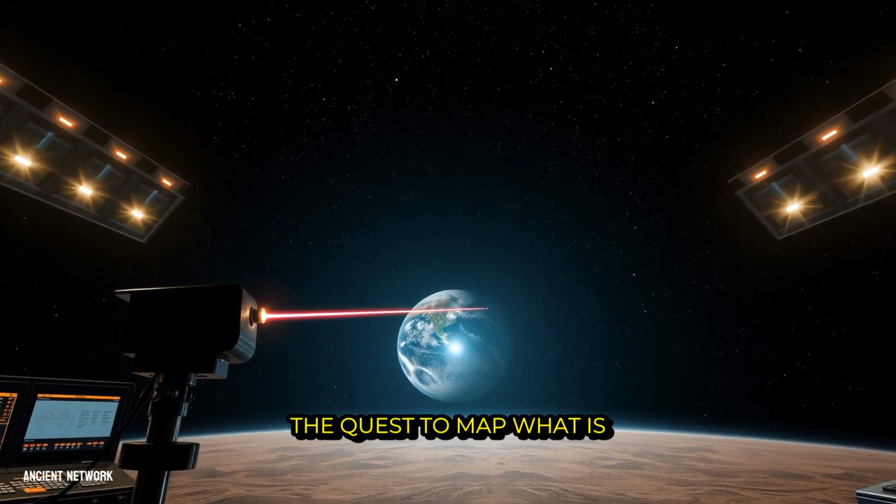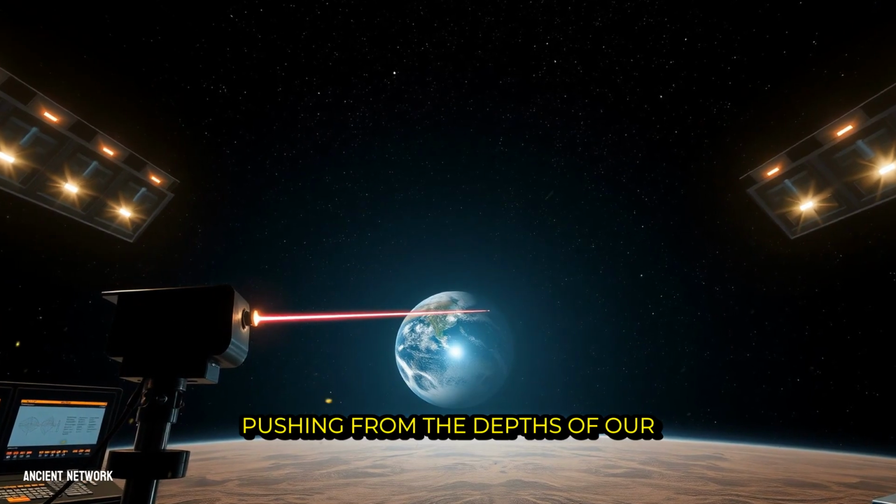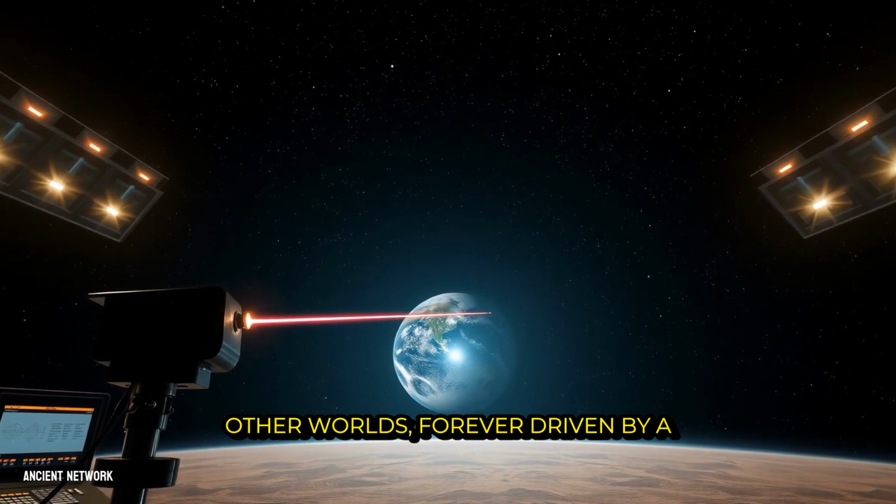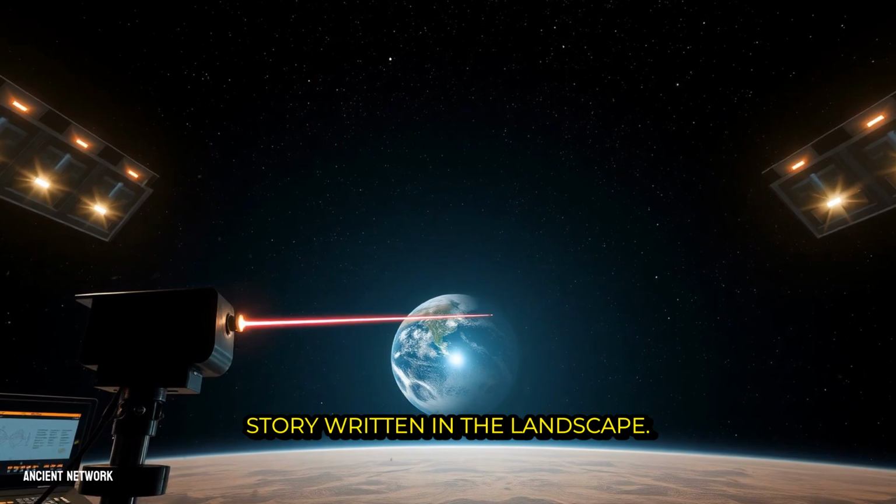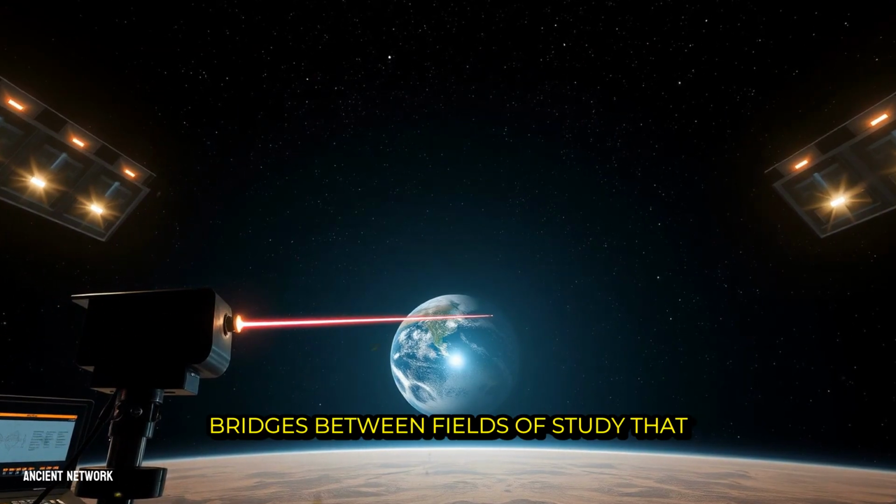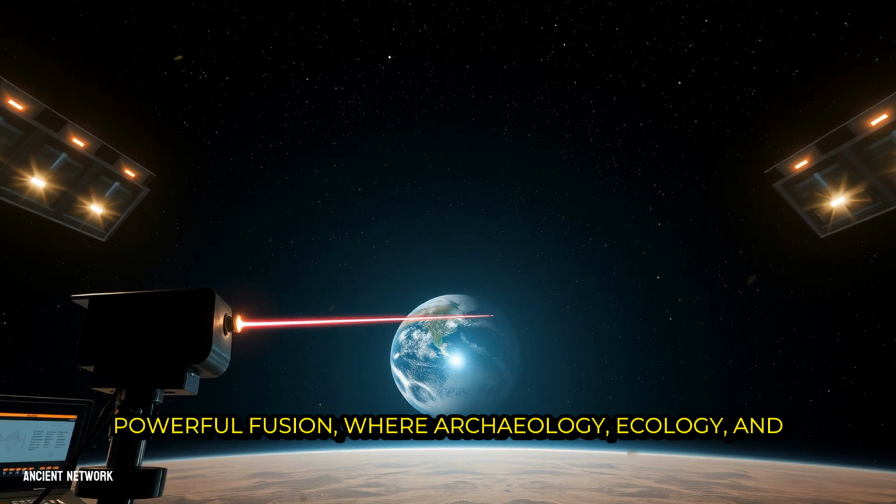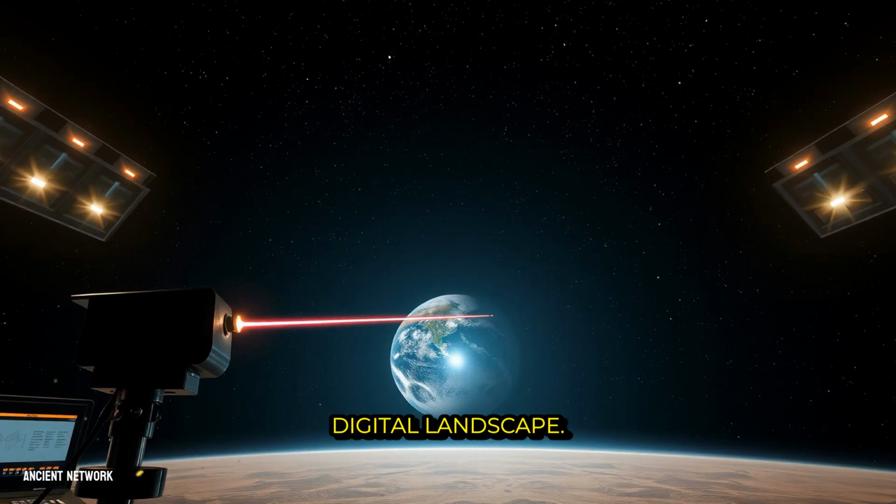The quest to map what is hidden, it seems, has no boundary, pushing from the depths of our oceans to the silent surfaces of other worlds, forever driven by a simple pulse of light seeking the story written in the landscape. The data from these flights builds bridges between fields of study that once seemed worlds apart. This sixth principle is one of powerful fusion, where archaeology, ecology, and climate science converge on the same digital landscape.